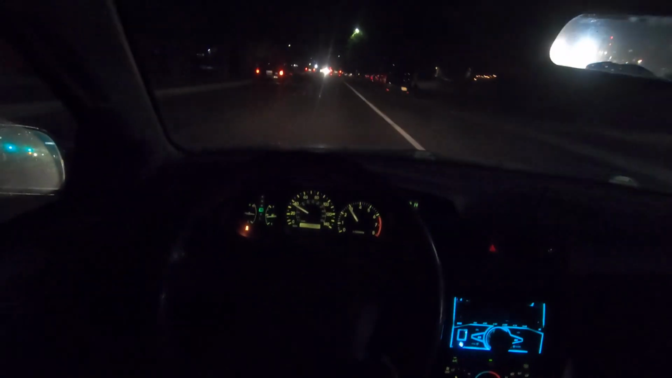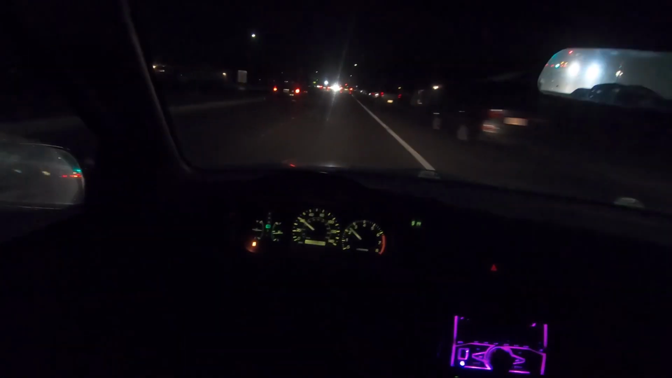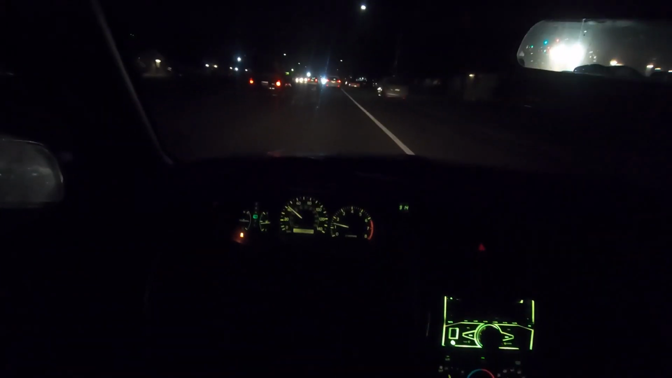Cops get behind you, just freaking gas it. Yeah, that way they can't read your plates. Even though he's hella reading my plates. But I'm out of here. Why would you worry about them reading your plates? My plates are hella expired on this car.